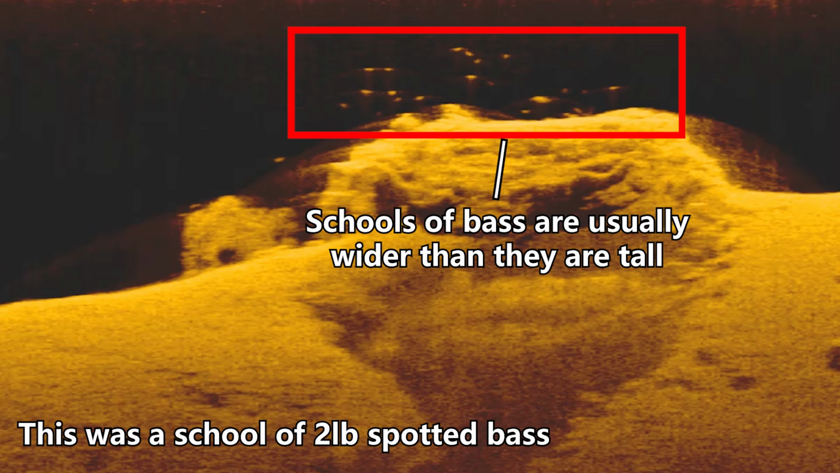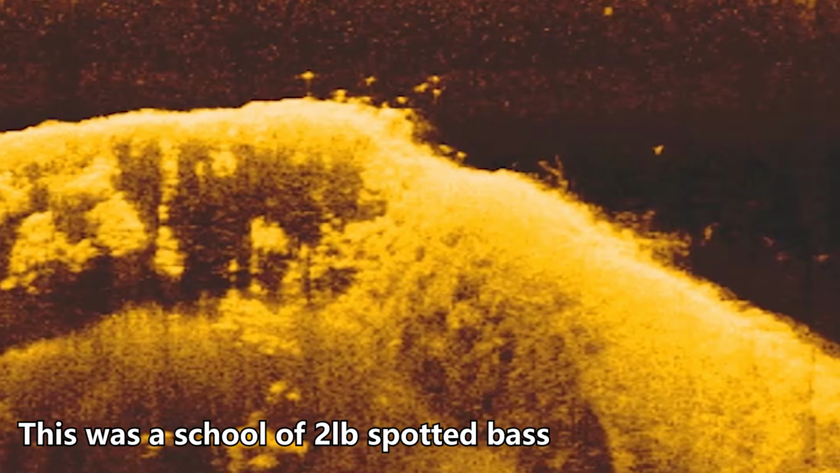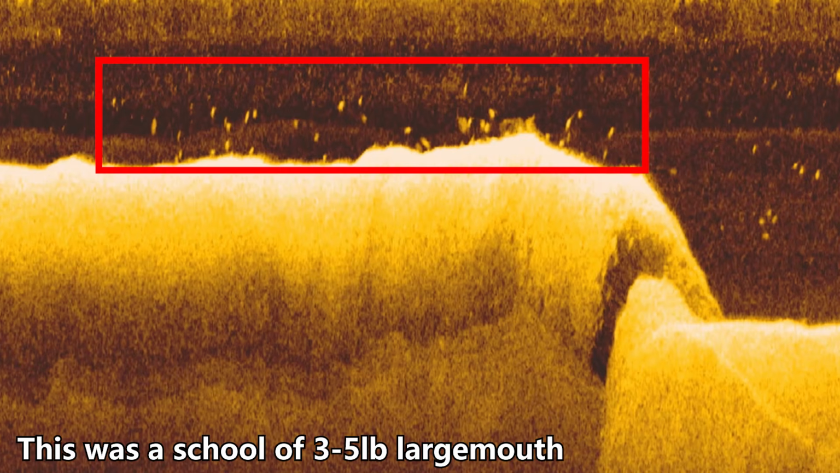And usually bass are going to set up along the bottom or suspended in the water column much more horizontally than vertically. So they're going to be longer than they are tall. And so if you look at these groups of fish, all of these groups are spread across the bottom a long ways, but they're not very tall. The fish aren't that high off the bottom. These are going to be bass.